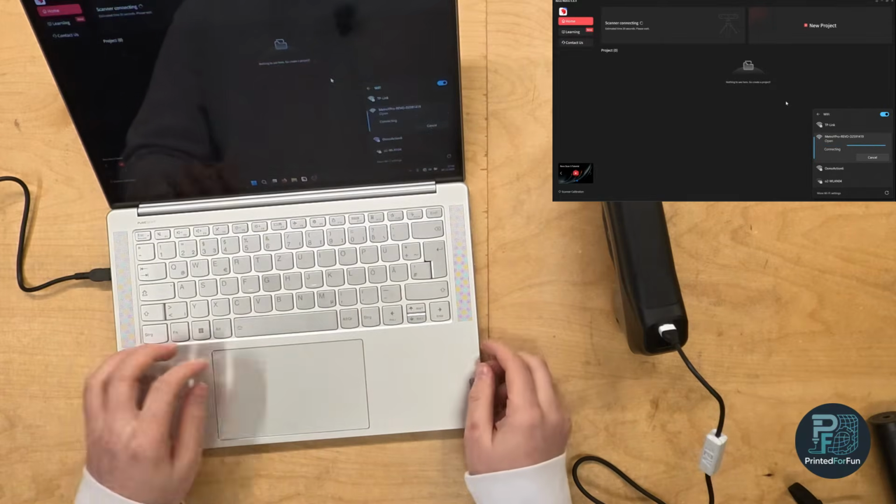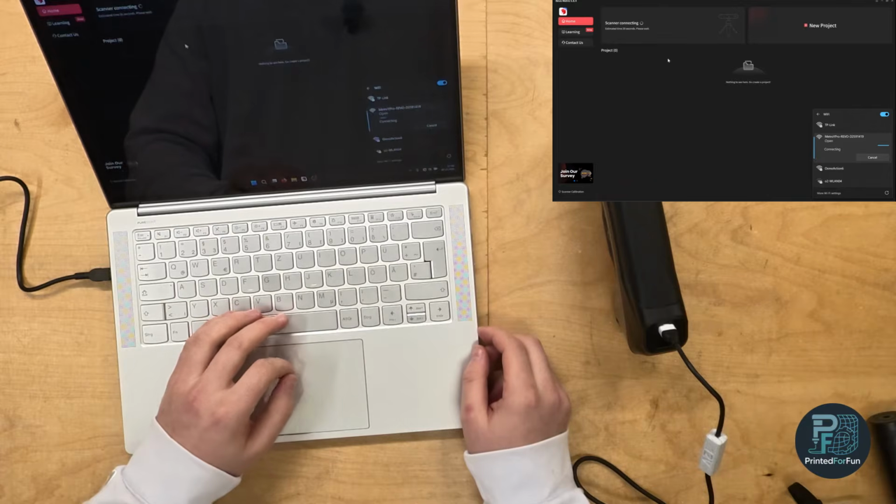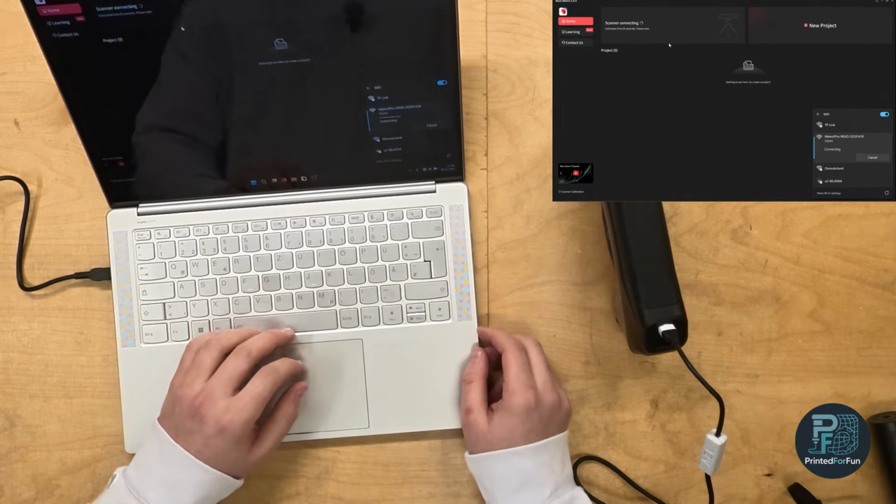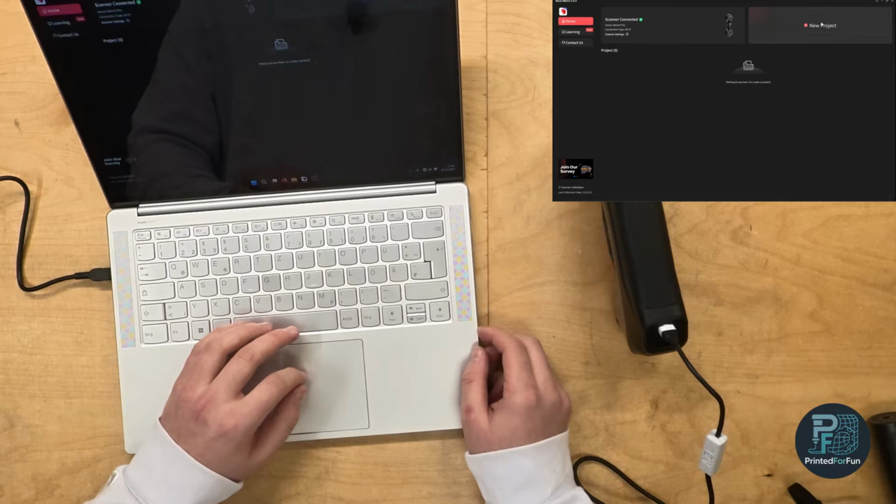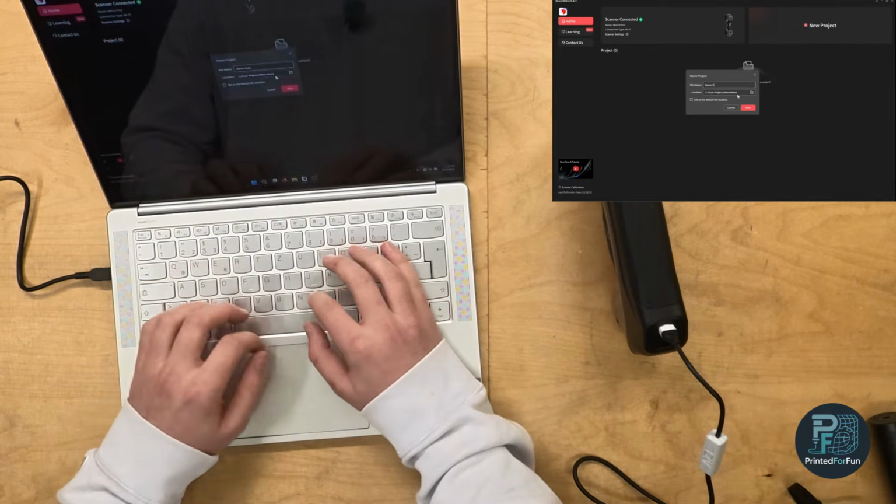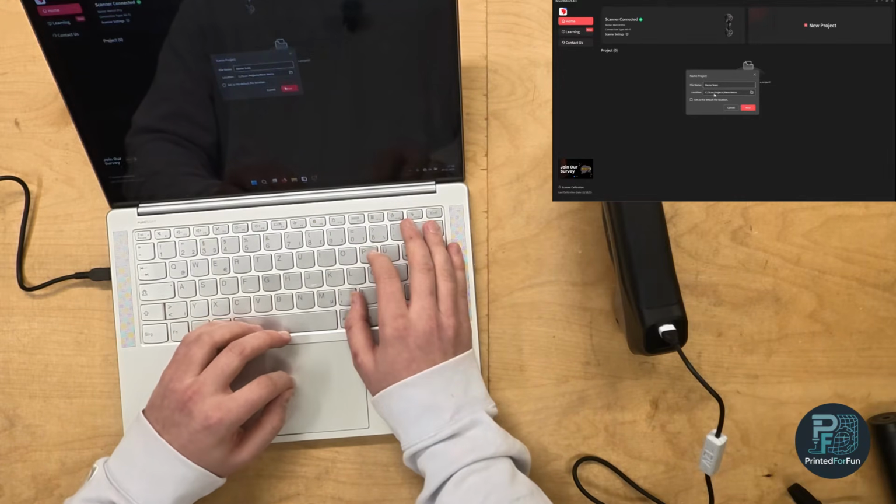Now it is connected, and you also see the scanner connecting here in the software. Now it normally takes a few seconds, but here we are connected over Wi-Fi. So I can start my project, and I will name this Demo Scan. You can also set a location where the scans are stored.